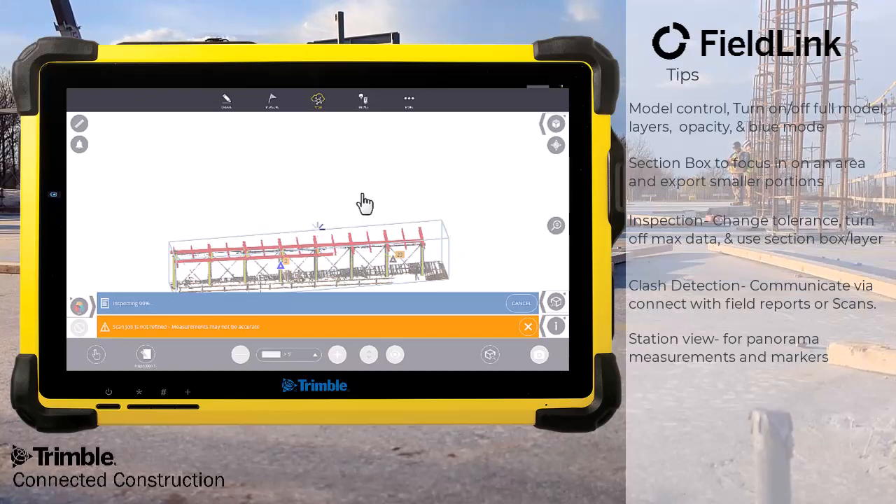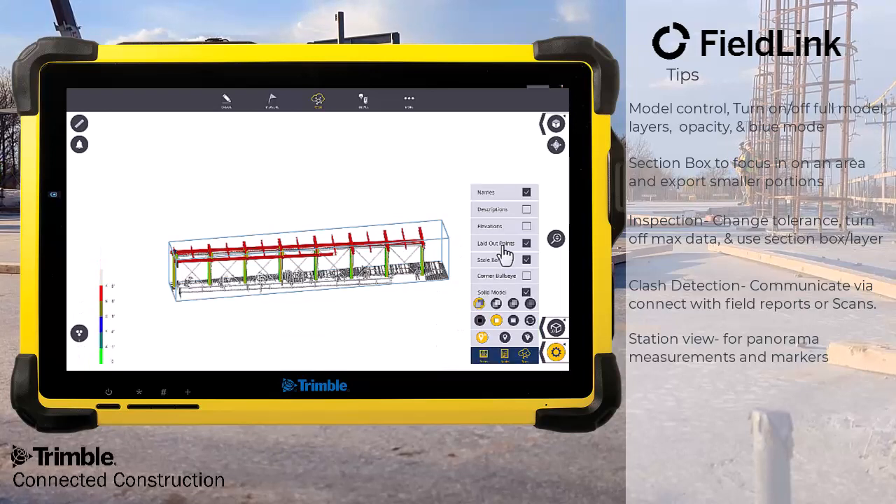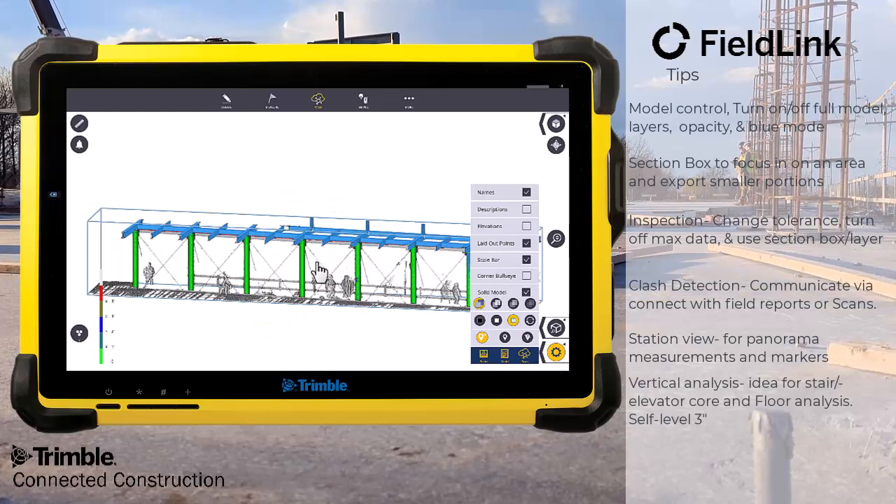The X7 is the only scanner that self-levels to 3 seconds. Really the only one that's good enough. Most of the scanners level to 18, 17 seconds, somewhere along that, which is usually not good enough at all for a good actual elevation analysis. So it really helps out with elevator cores and stair cores.